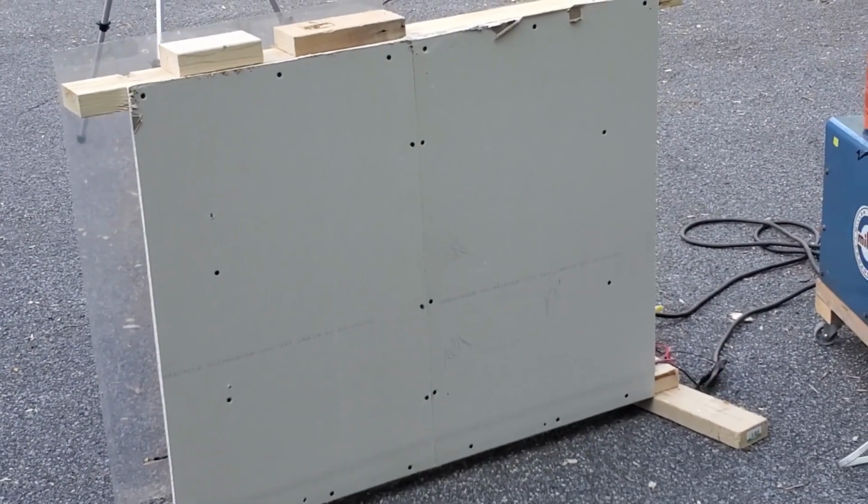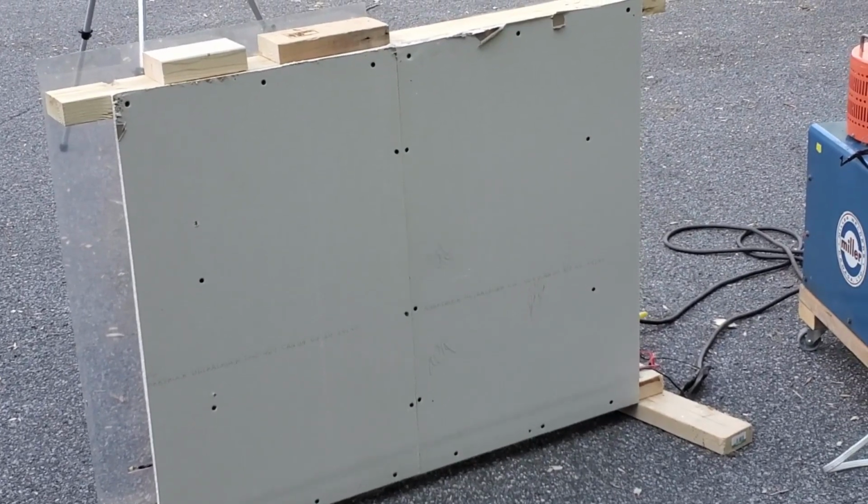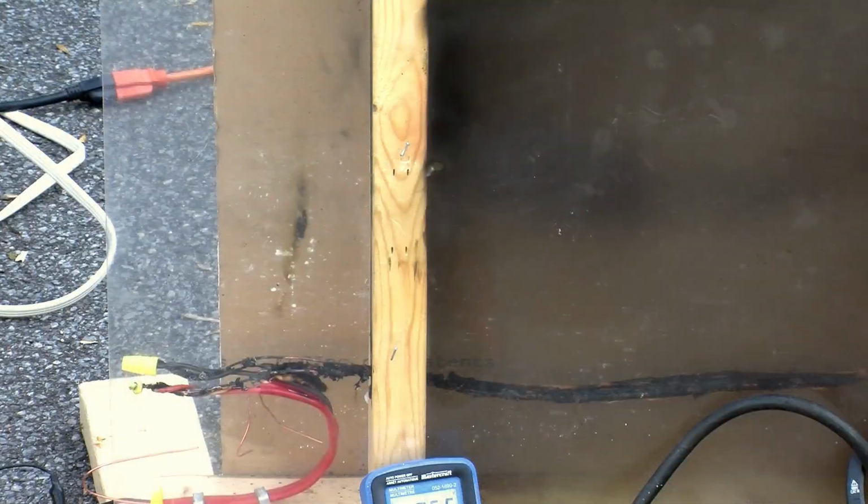It's only about 40 Celsius coming through, and no visible sign of problems on the drywall on this side in spite of the fire. So now our current's gone to 0, so somewhere the wire has broken. I don't really know where, but that's the end of our fire.